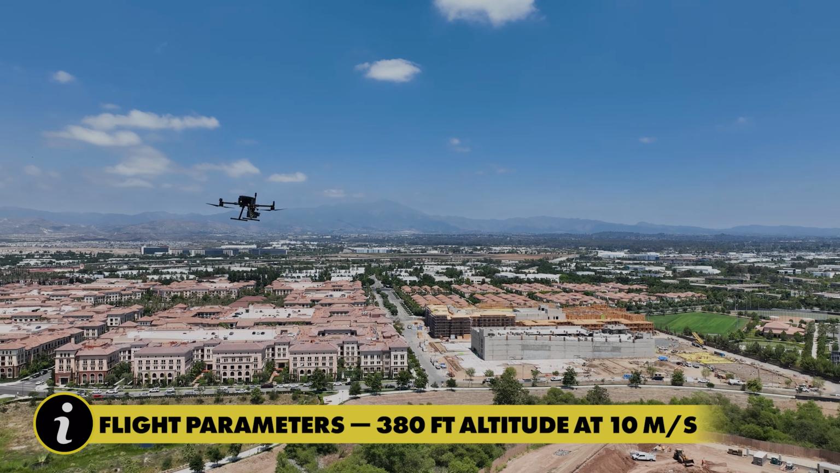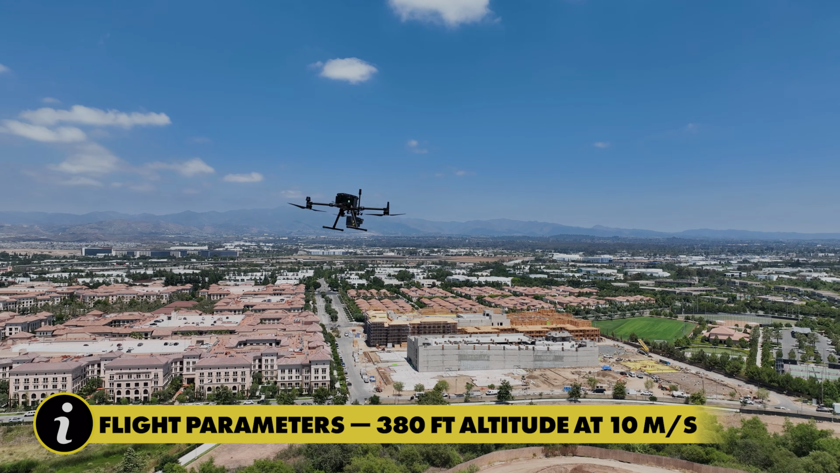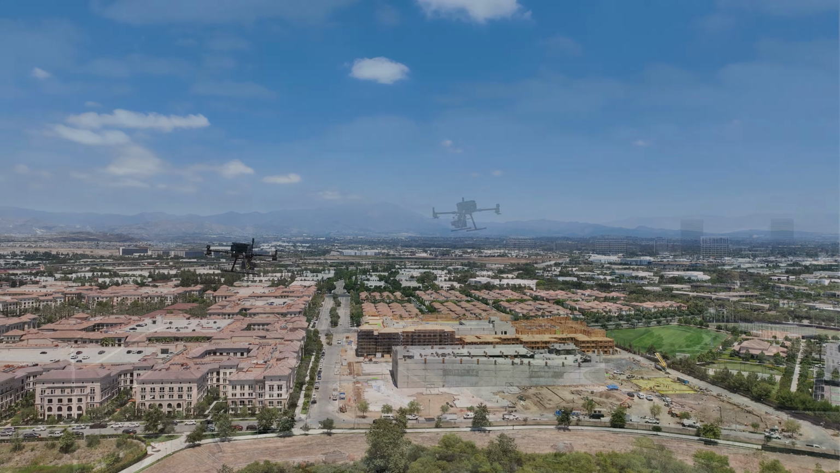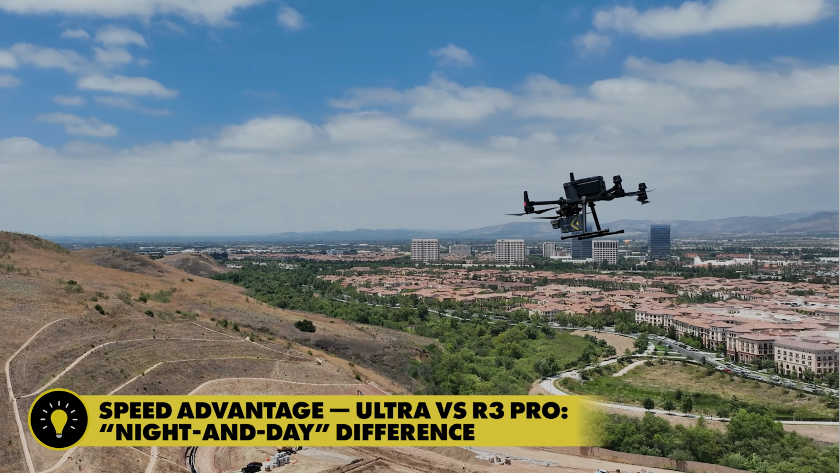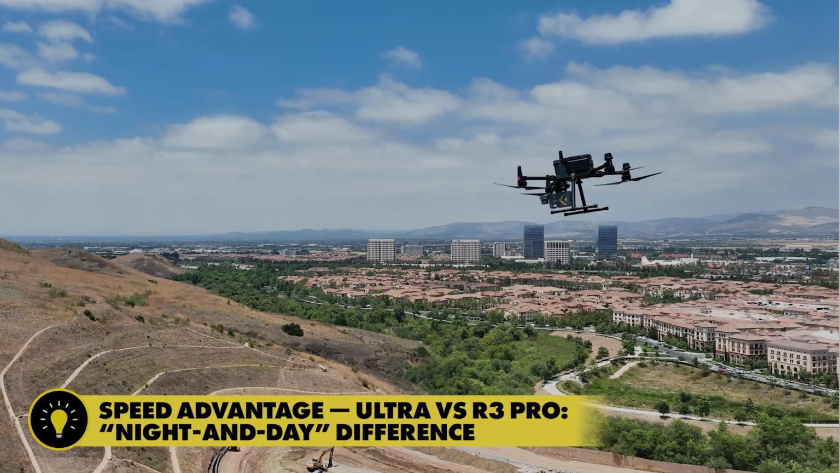So I will ask, what height did you fly the Ultra and what speed? Yeah, we flew about 380 feet at 10 meters per second, which is, again, impressive. I'm flying the R3 Pro at 150 feet at 3 meters per second. So time comparison, it was night and day. Night and day. Love to hear that.